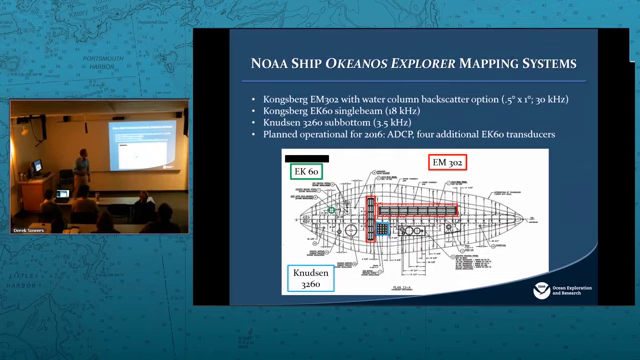This is the ship's mapping systems. We have a Kongsberg EM302 multibeam with water column backscatter. We also operate an EK60 split beam and a Knudsen 3260 sub-bottom profiler. So that's our current suite of sonars, and for the future we're planning to get an ADCP as well as 4 additional EK60 transducers. This is just an image of the sonar gondola at the bottom of the ship and where those systems are located.